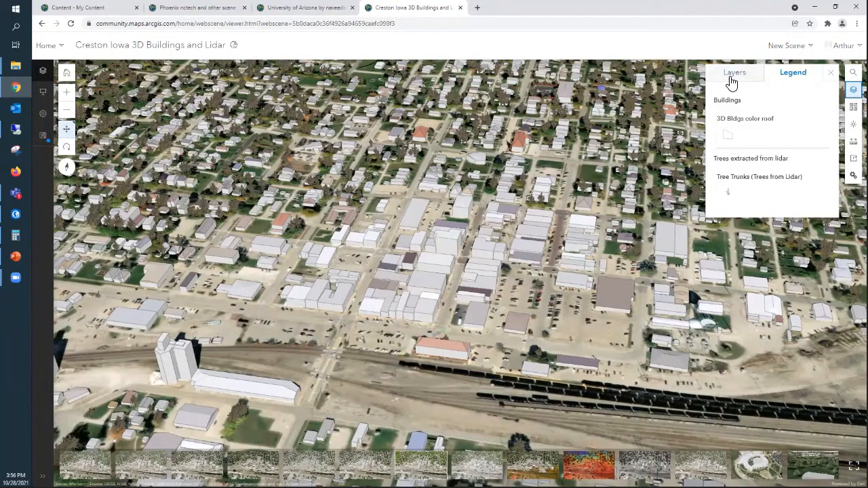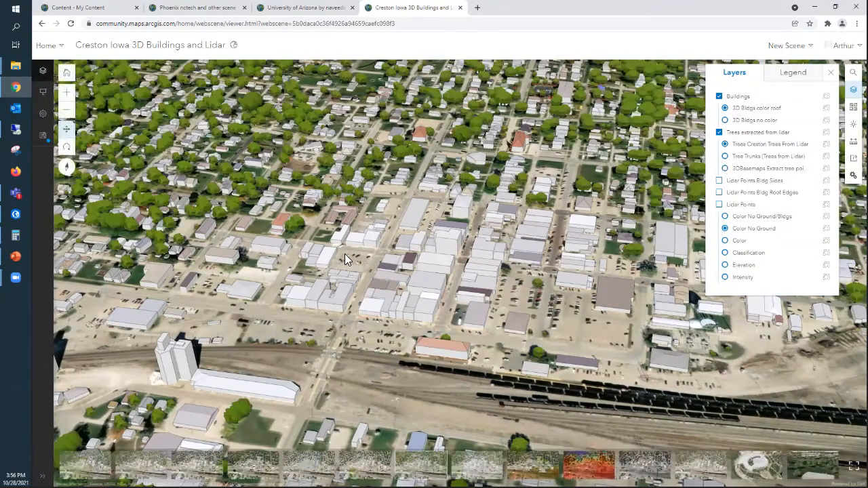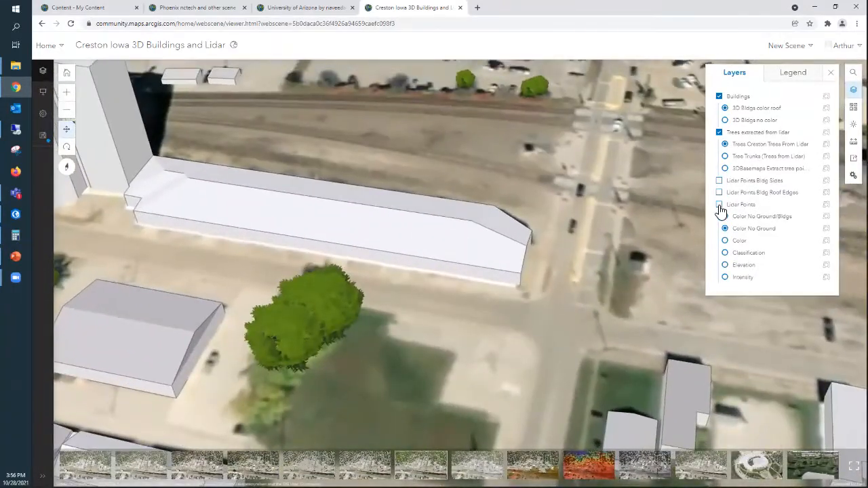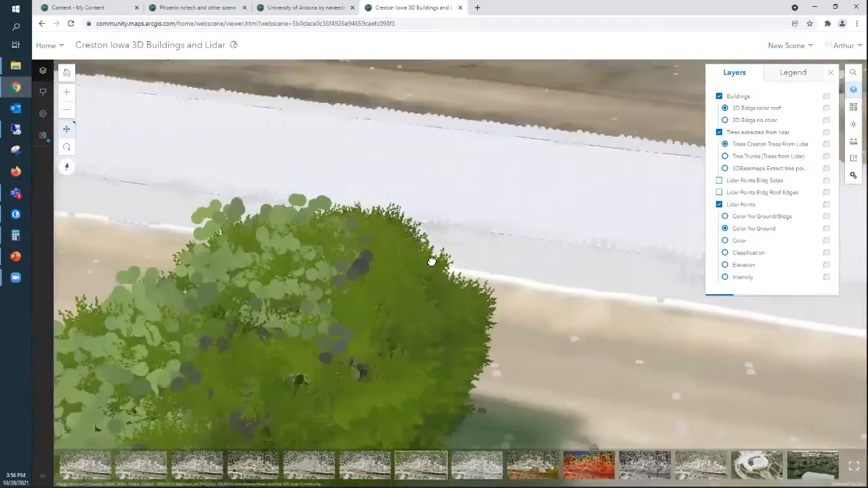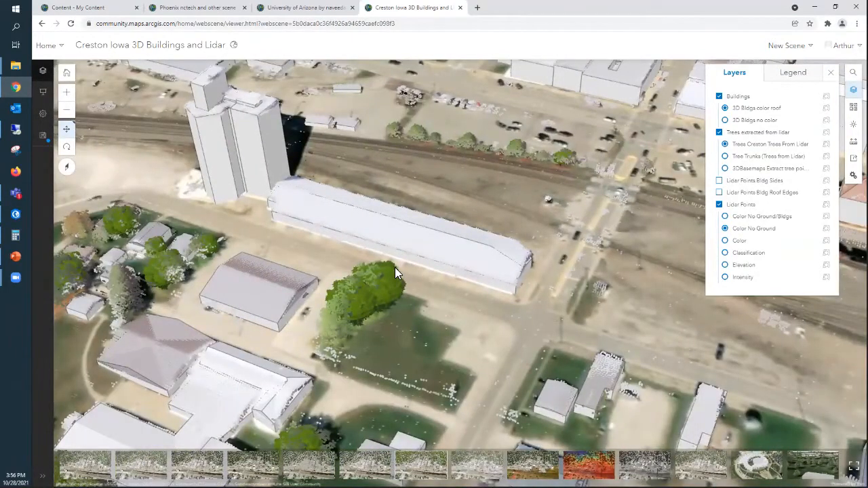Unfortunately, I had the wrong layer set up here. So these are the trees that were extracted out using the 3D Basemap solution. And you can actually turn on the LiDAR to see how they line up or do not line up with the LiDAR that's there. So this is using a solution. There's three different ways you can collect trees, actually 4.